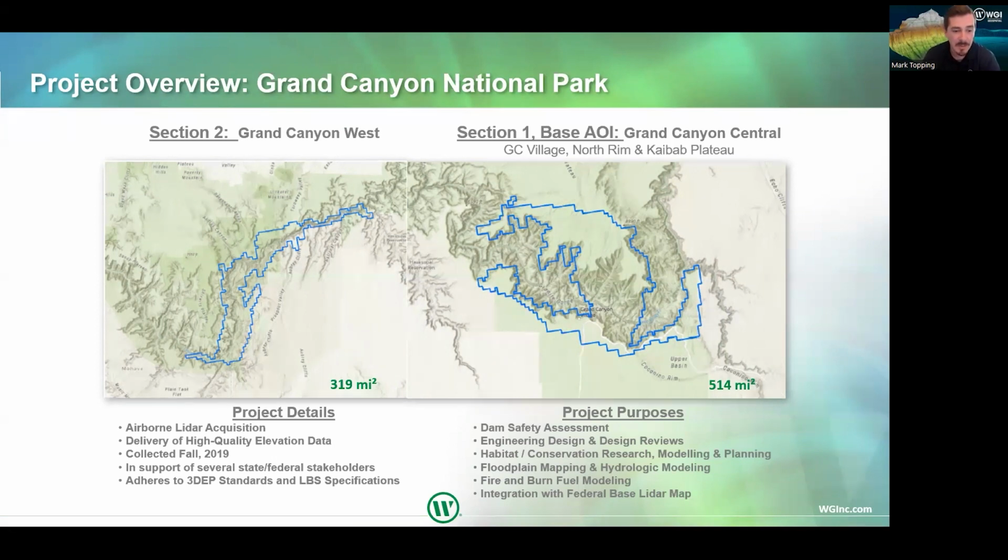As I mentioned before, floodplain mapping and hydrologic modeling is of interest for the entire nation, particularly in Arizona, where we have monsoon season, and understanding where large volumes of precipitation will flow is of interest. We've also seen some severe fires on the West Coast, as many of you are aware. So understanding fire and burn modeling using elevation, it's a critical resource in hydrographic modeling and burn modeling. And lastly, integration with the federal LiDAR base map.